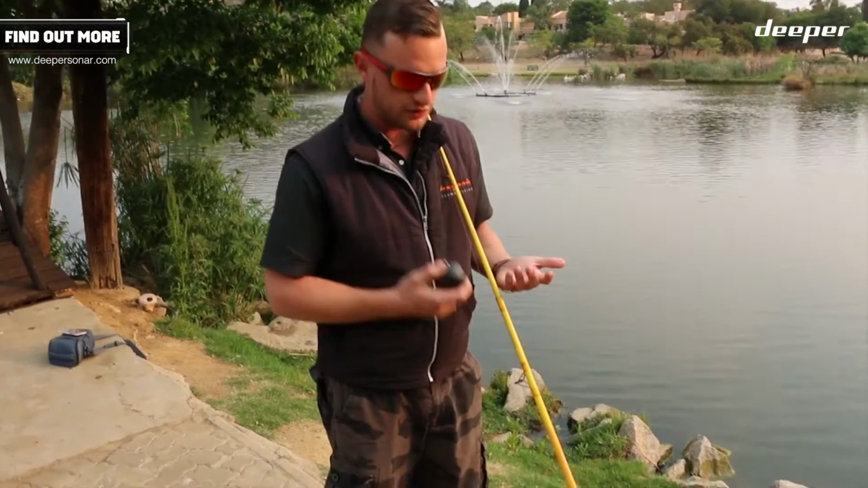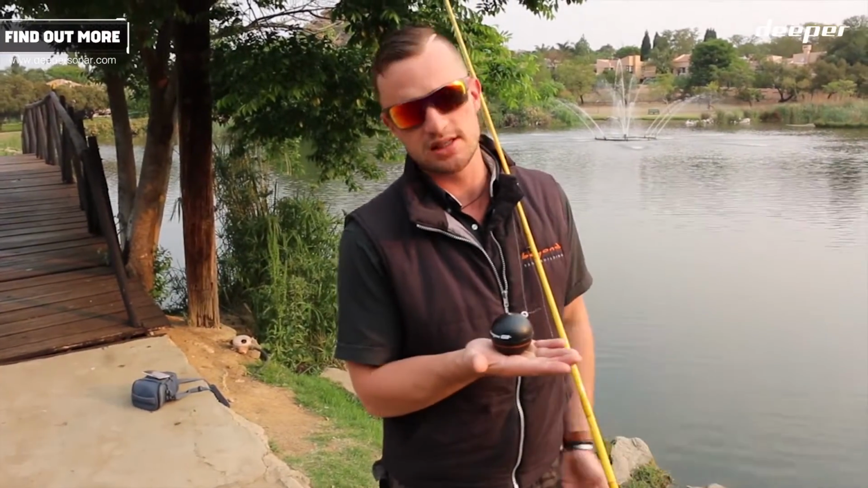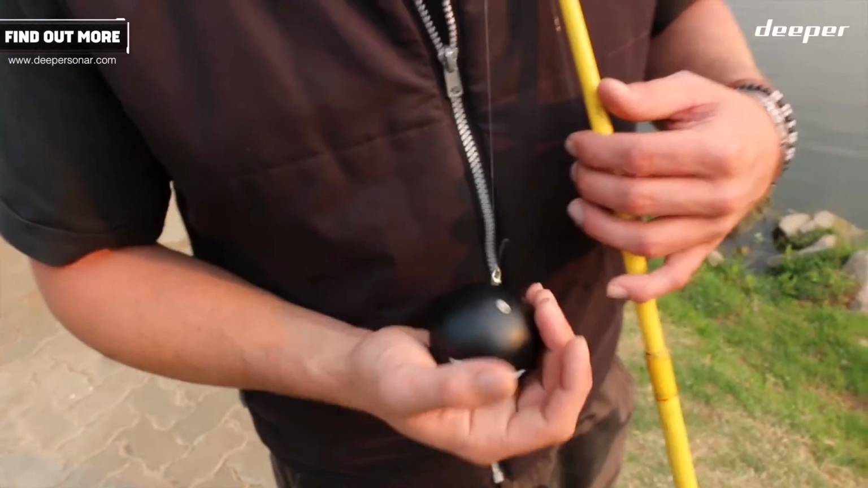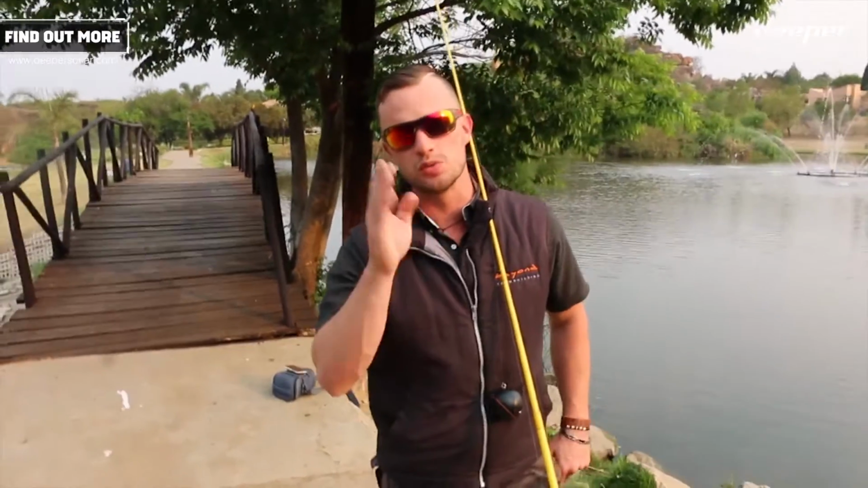Right, so as you've seen, I've just attached my Deeper to my line. Like I said to you guys, look at the size of this little thing. It will not take up any space in your tackle box. It is literally right there just for you to use. Now comes the fun part. If you're an iPhone user, if you're an Android user, guess what? It works on both phones.